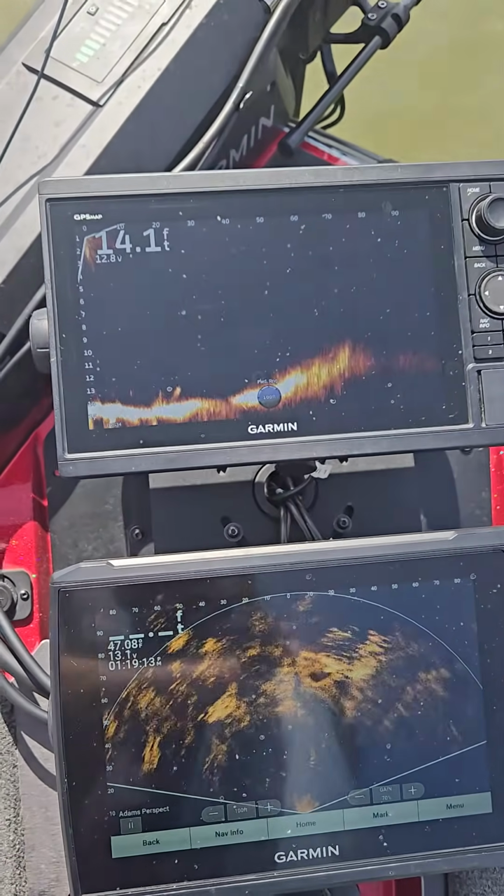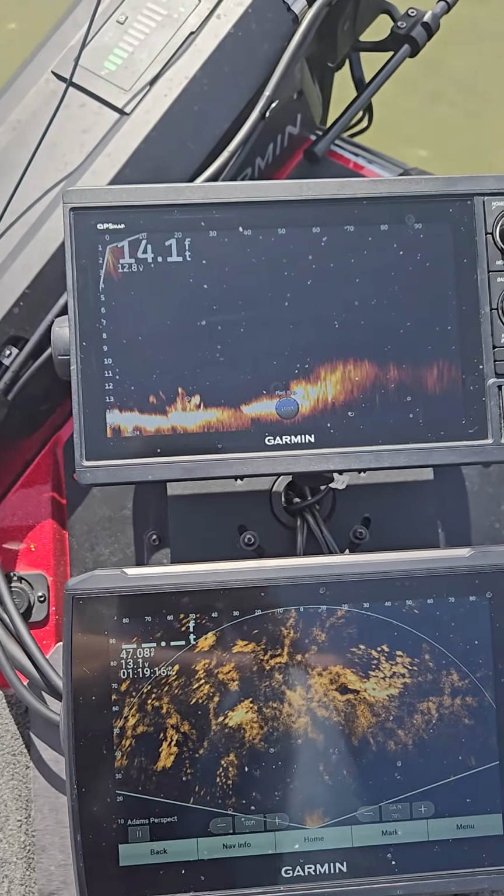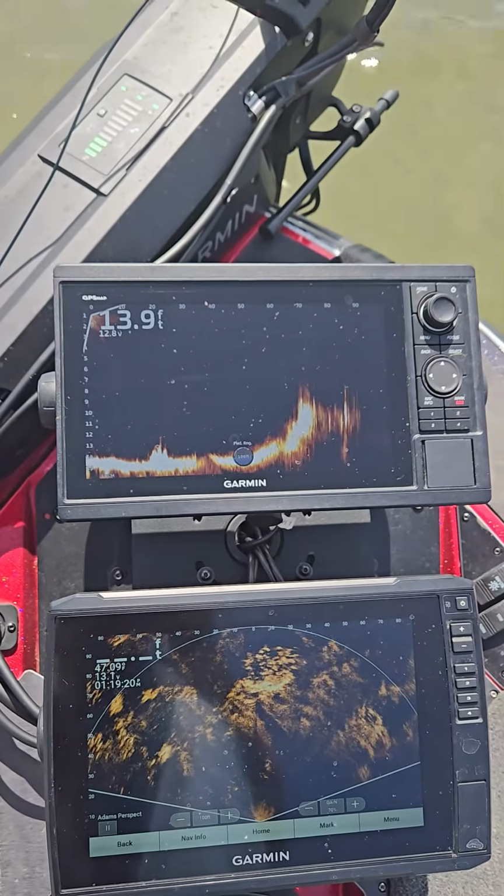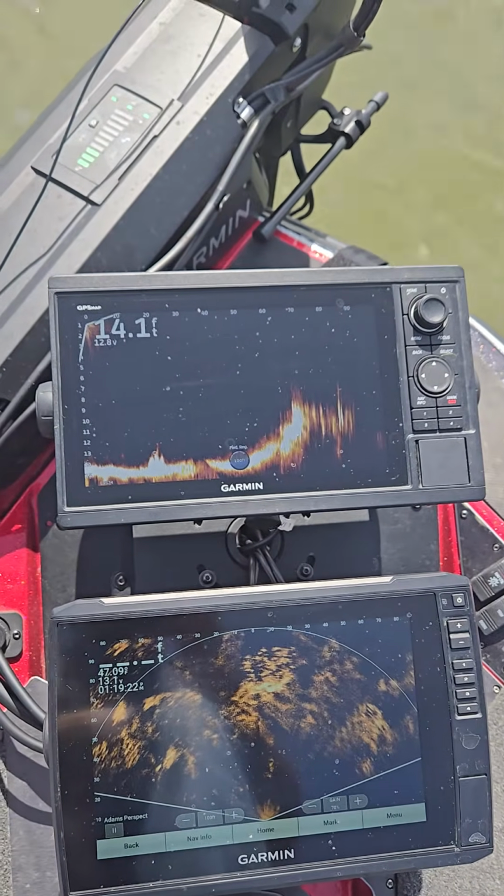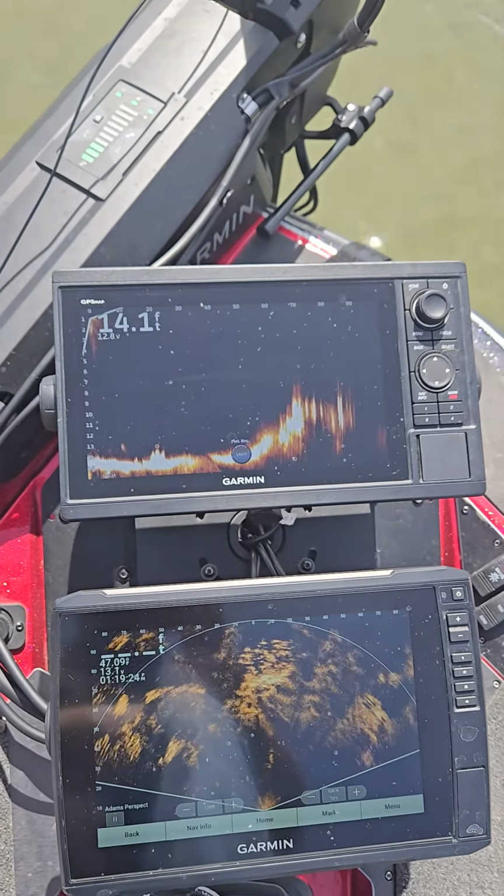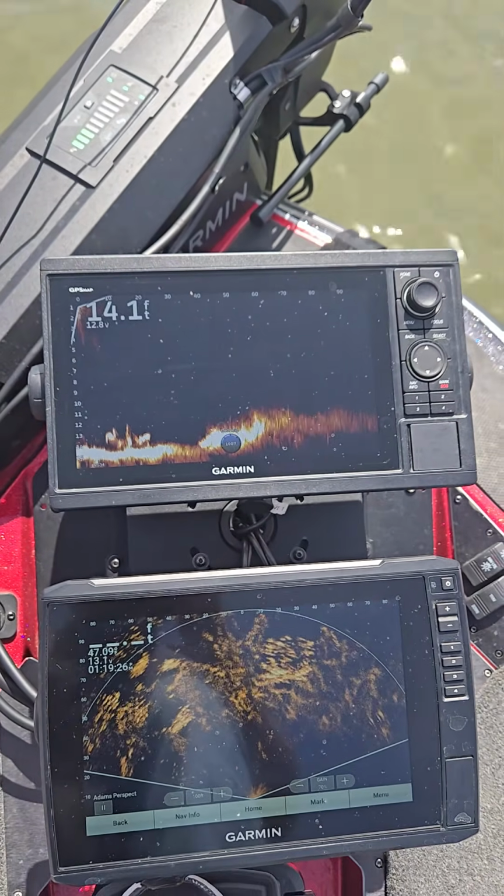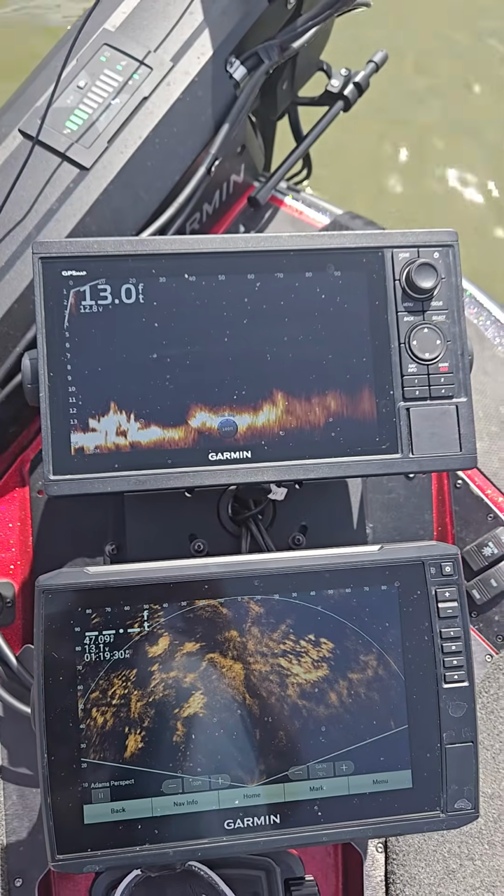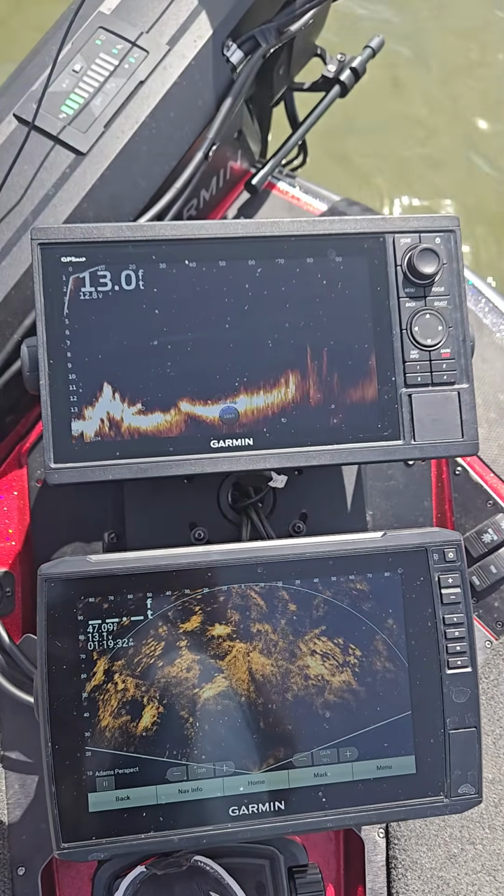And the water's chilly. I caught one earlier on an IMA suspending vibe, about a 3 pounder. That was up in some grass, and now I'm out in this deeper stuff here. And we're just kind of panning around here. Got the Garmin Force trolling motor, super quiet. But here's what we're targeting here.